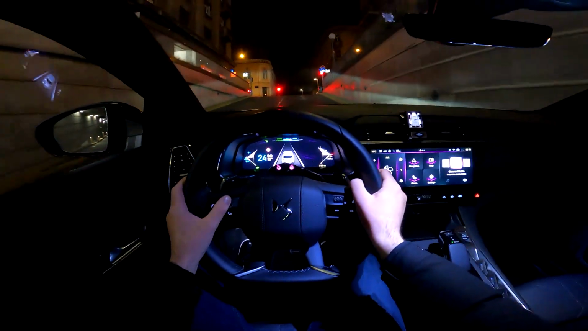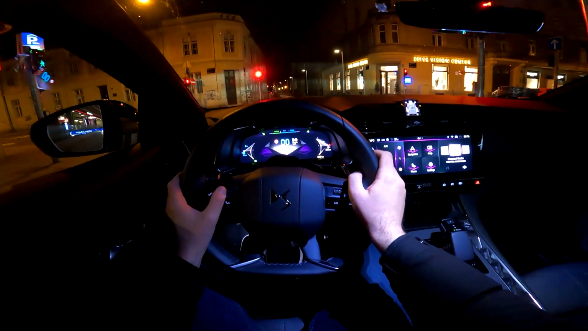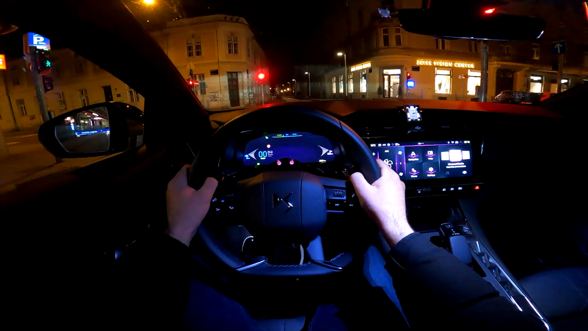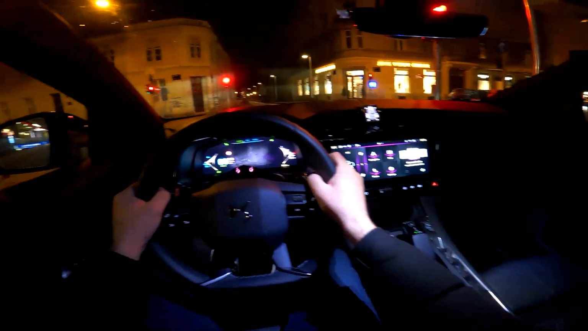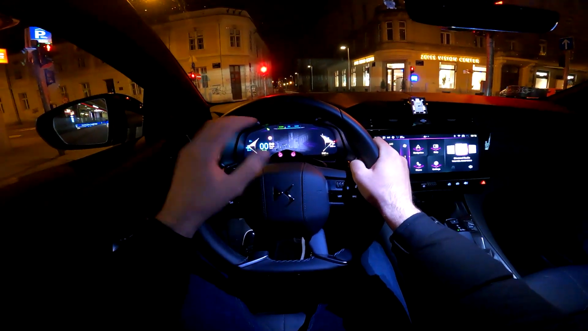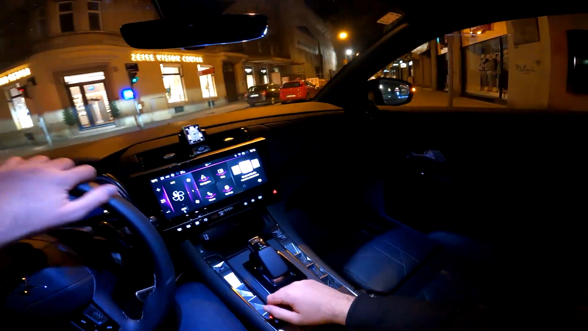So this is one of the views that are available. We can put the dials, it's like the classic one. Then other options, night vision with the infrared camera. Now of course it is 2 a.m., a bit later, even 2:16, so not many people around, but I'll do a video when there will be more people, and then you will be able to see how the car warns you of pedestrians.